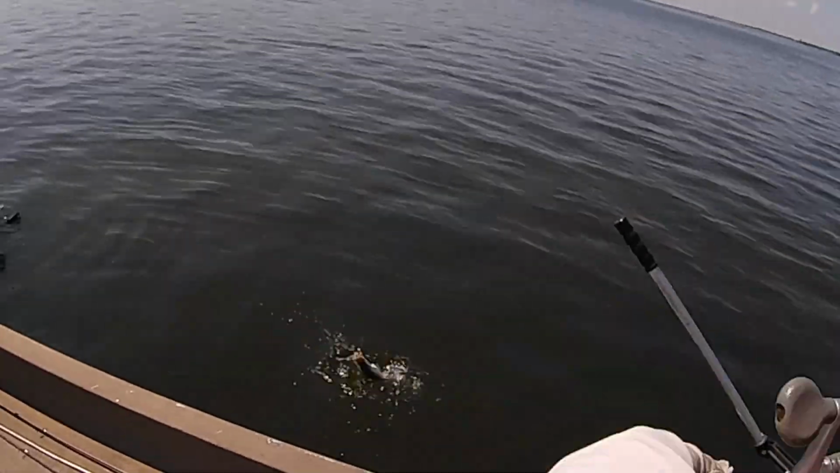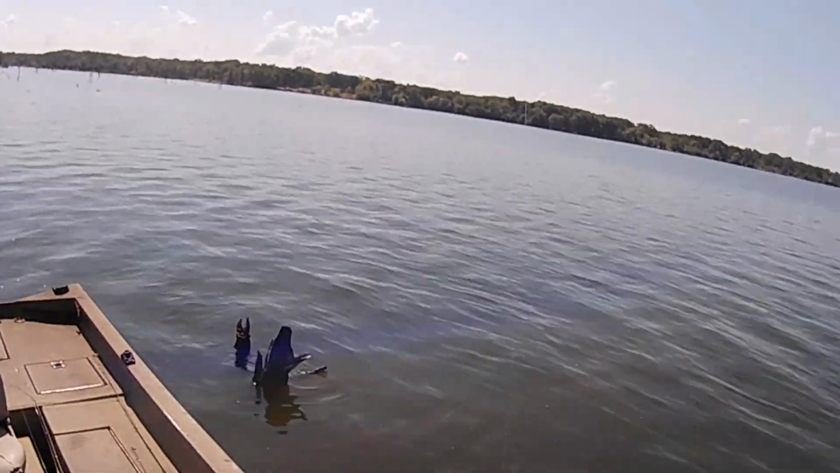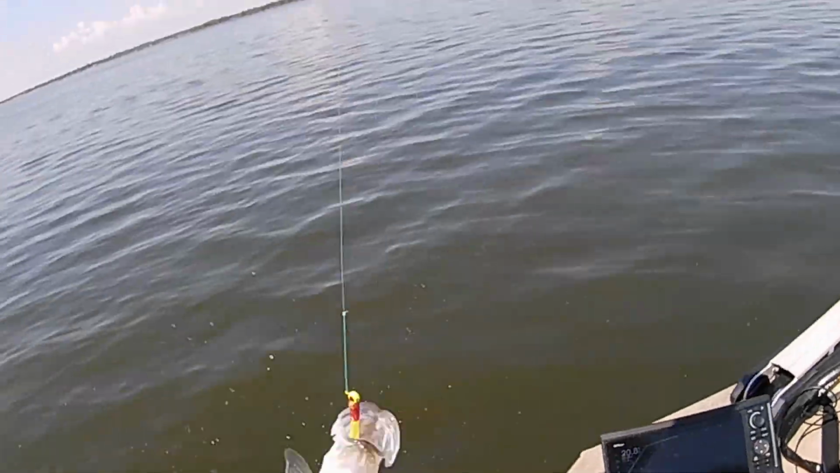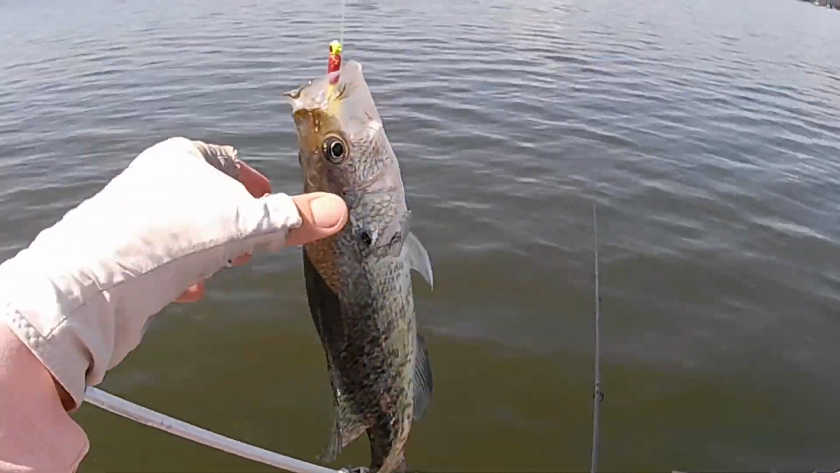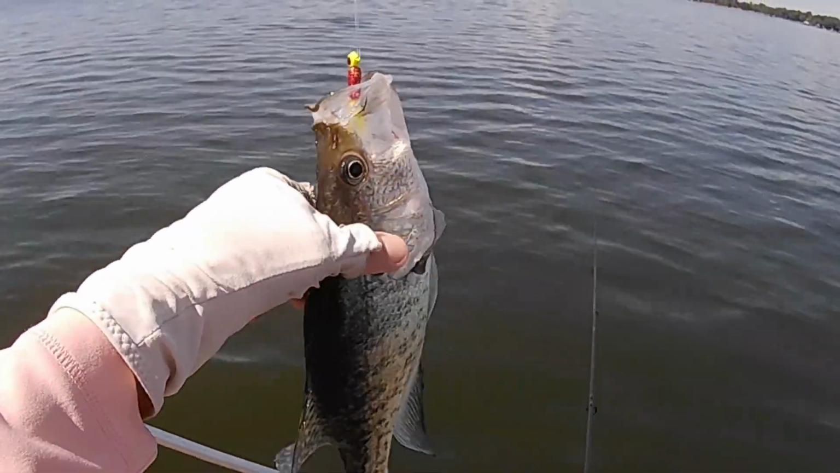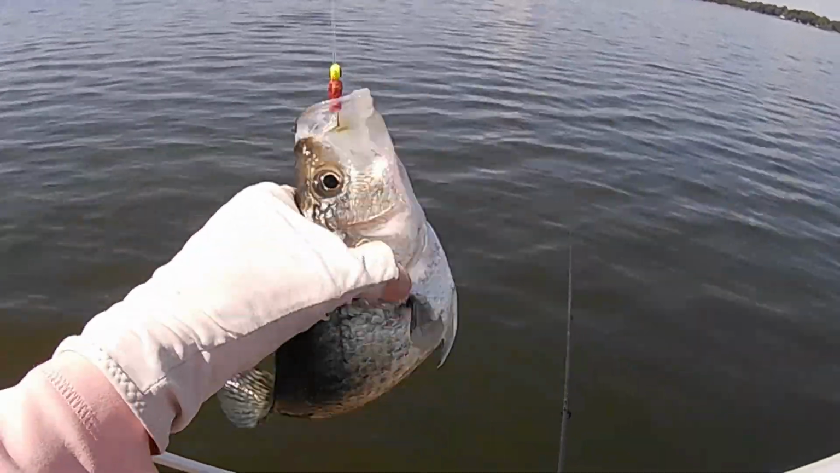I got him right there. Man, you got to get it right on them too, guys, to catch them. They ain't going to swim out and chase it. Not these that I've found today, anyway.